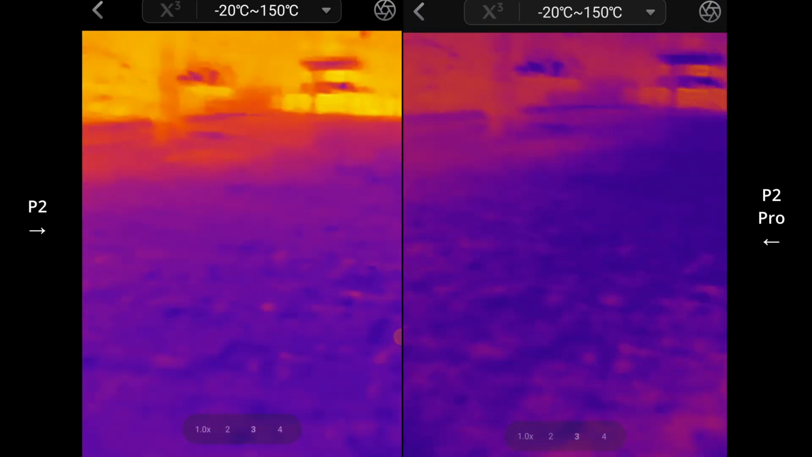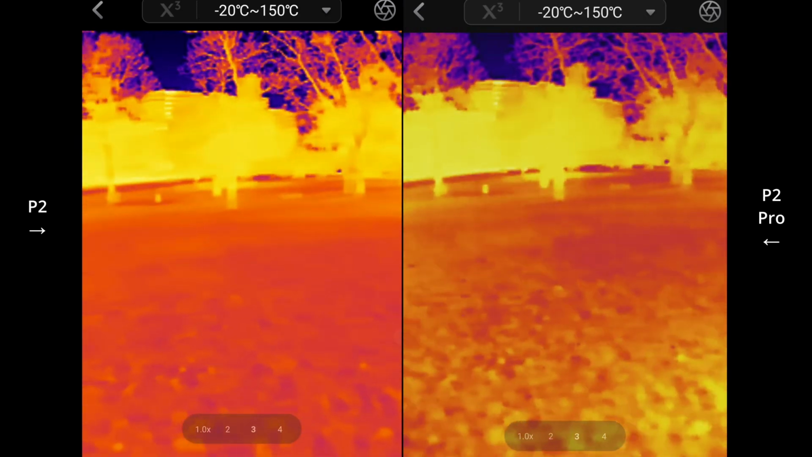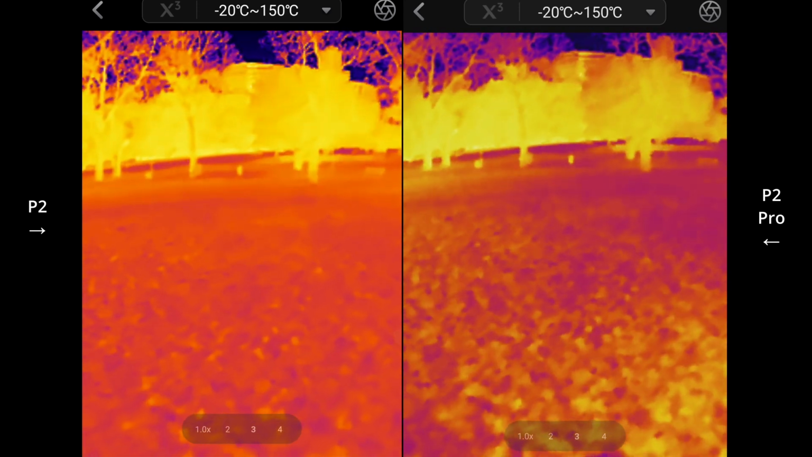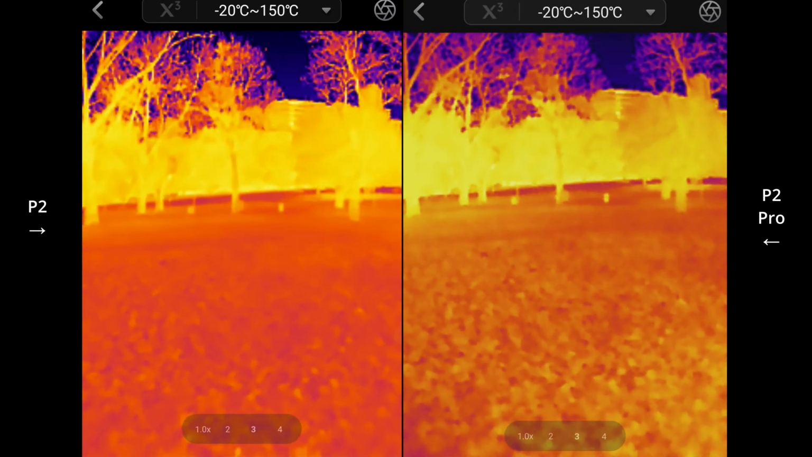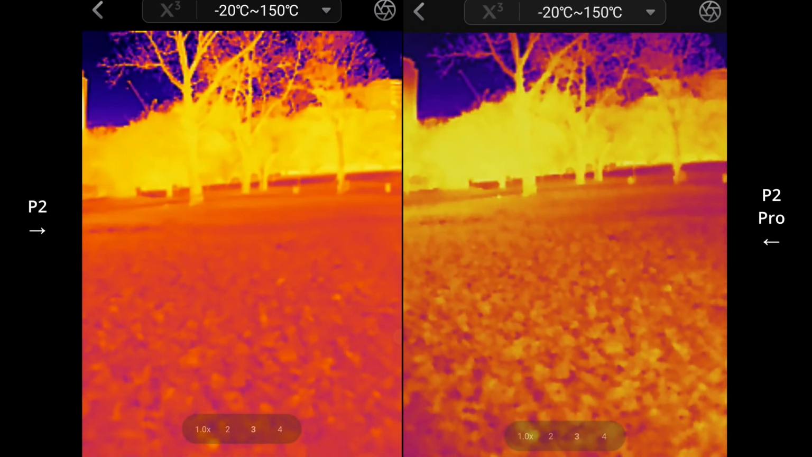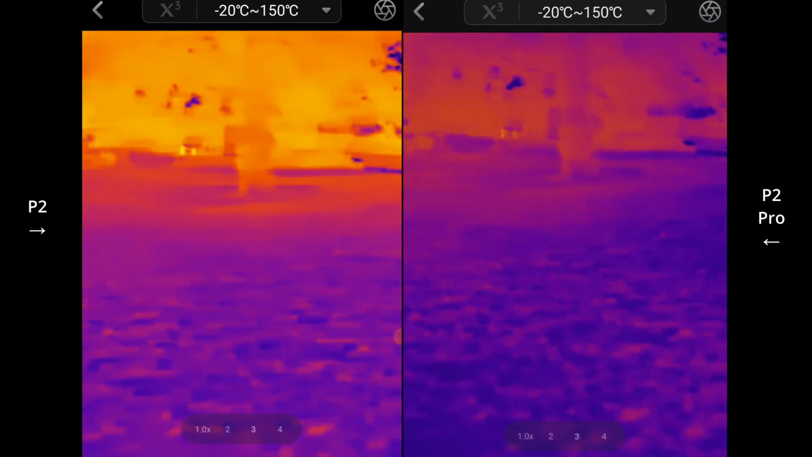And from the footage of both of these phones, it really does appear that the P2 Pro has a slight edge. Can you see the focus is a little crisper? Oh, I thought I spotted something there on the bottom of the... Might be a moth or something? God, these are so much fun.